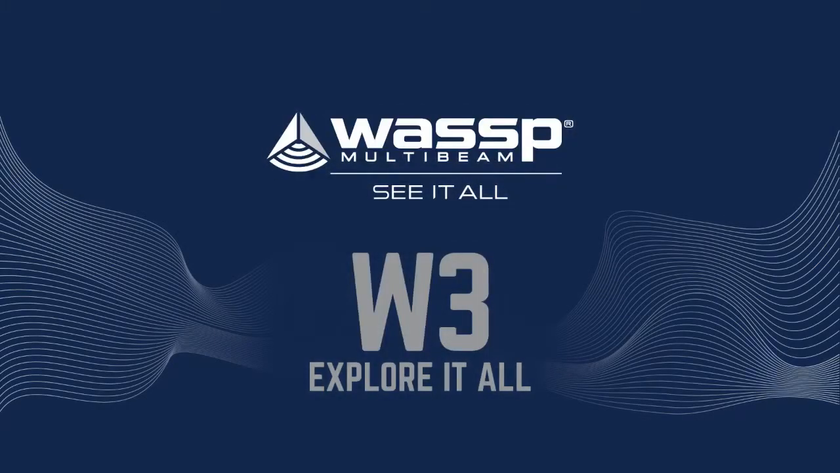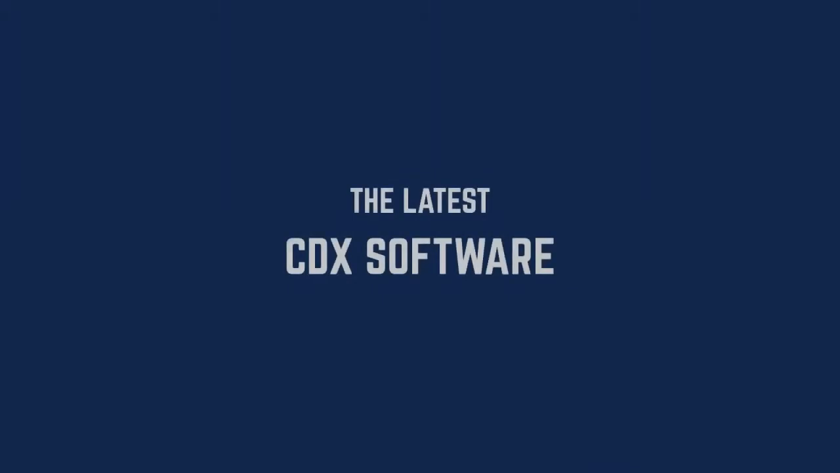Welcome to the WASSP W3, featuring the latest CDX software that enables a superyacht and its tender to map the sea floor in 3D and in real time to give you a complete picture of the sea floor.